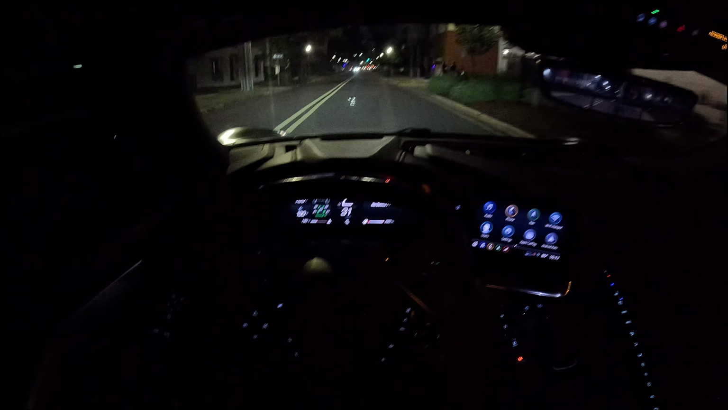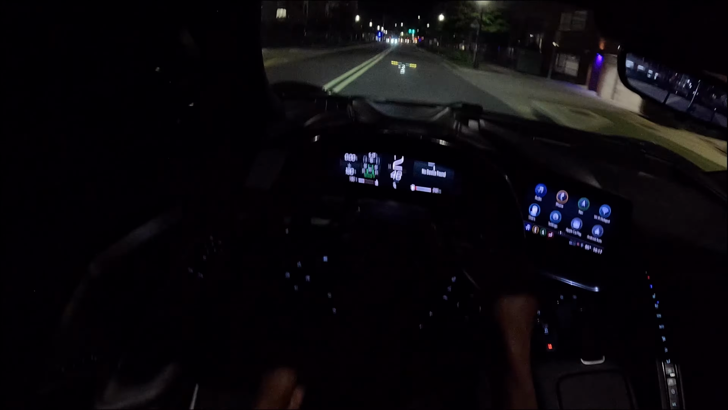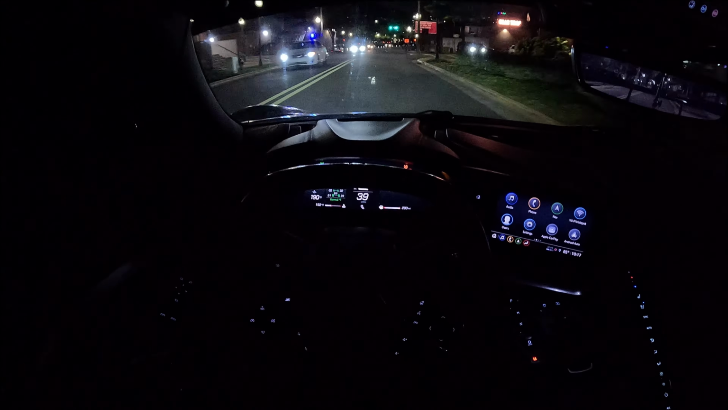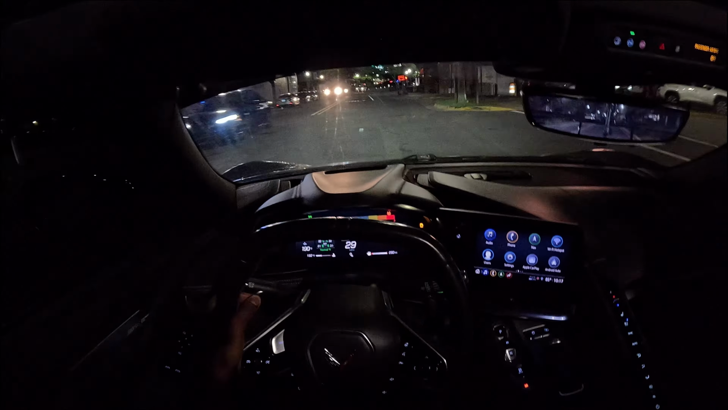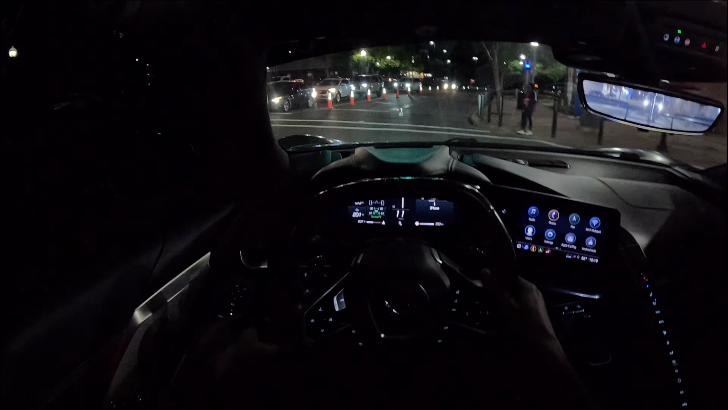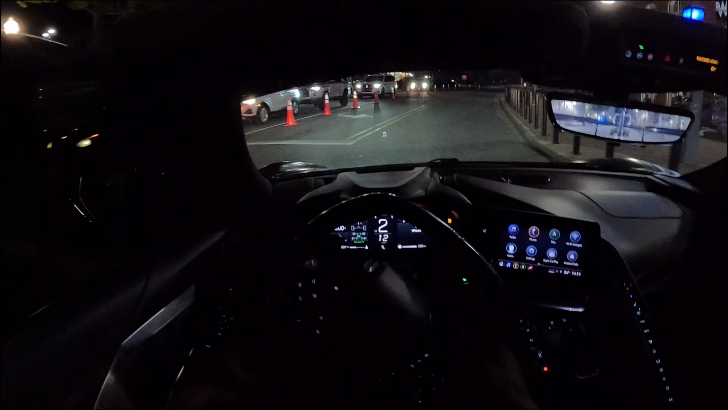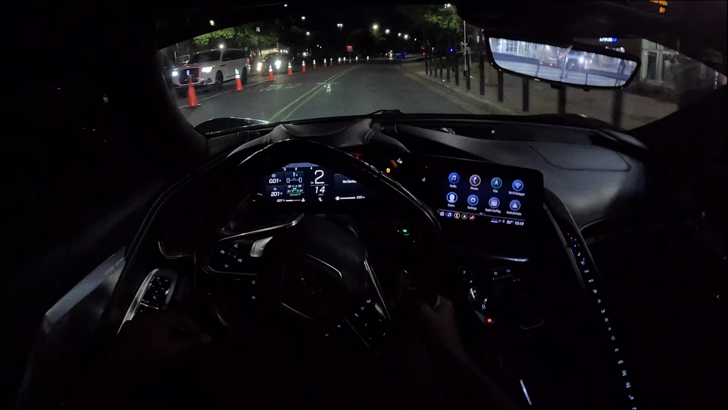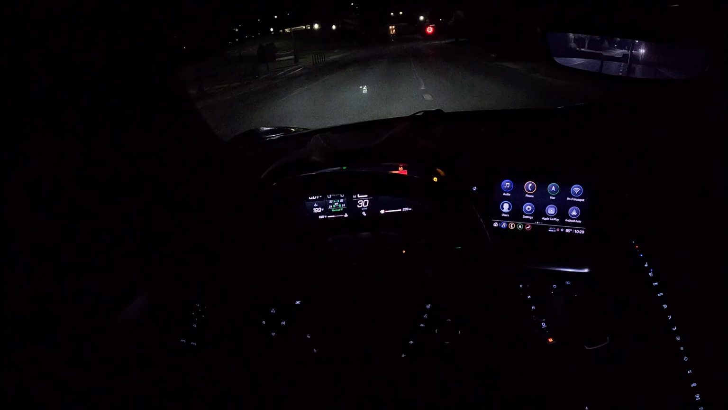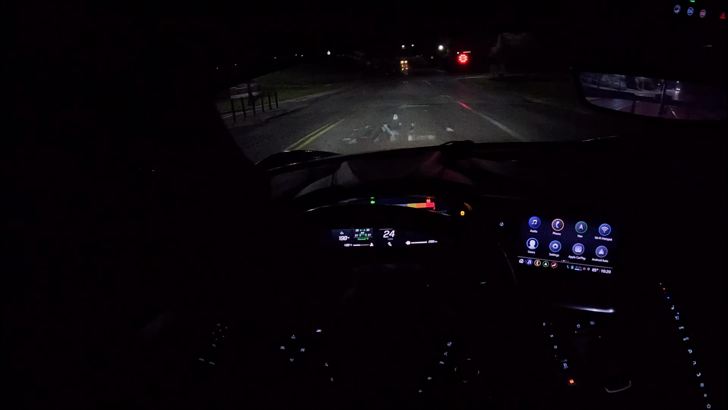Y'all, it's July. Yeah. Cruise right through this motherfucker. Damn. Folks out there driving ain't got no headlights.